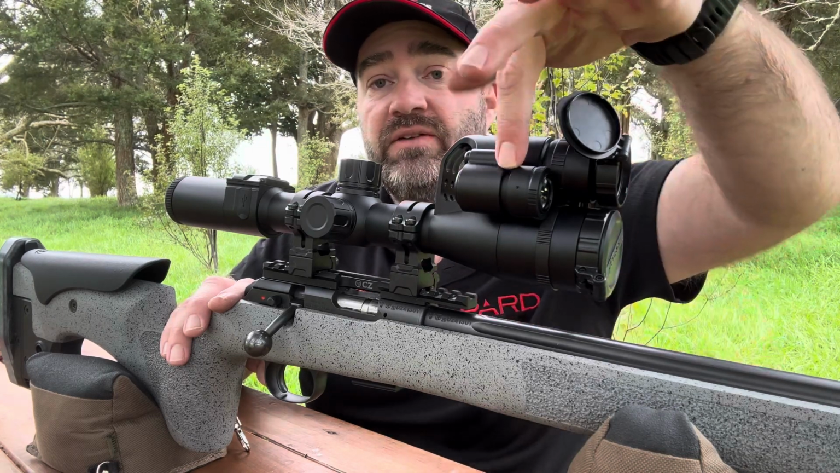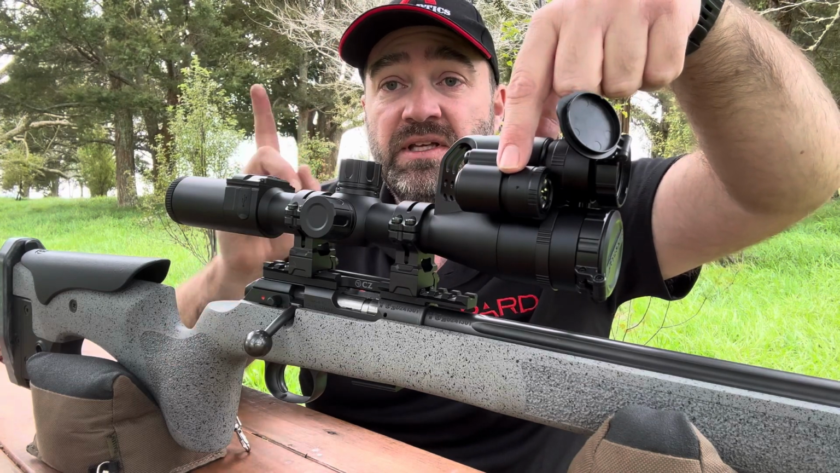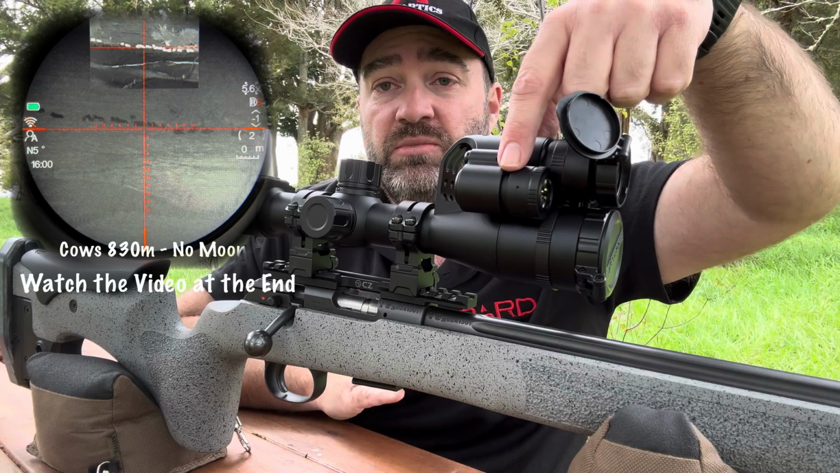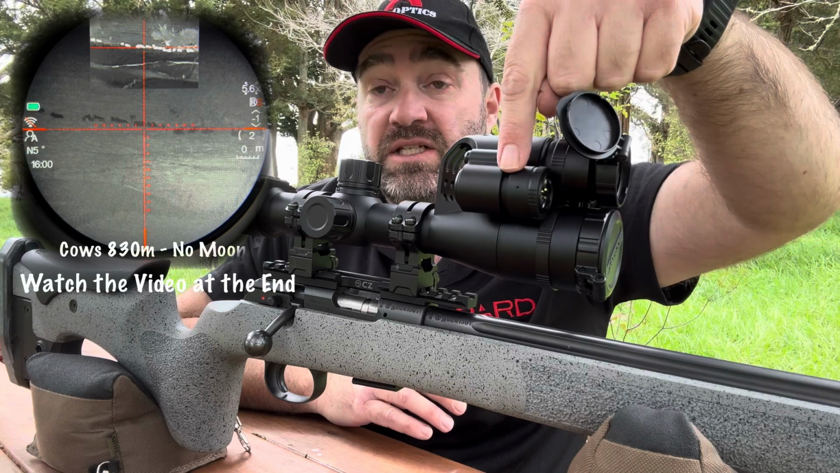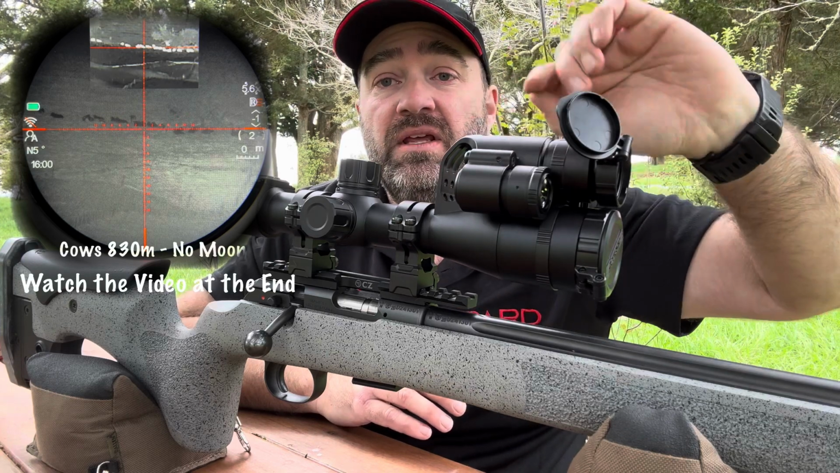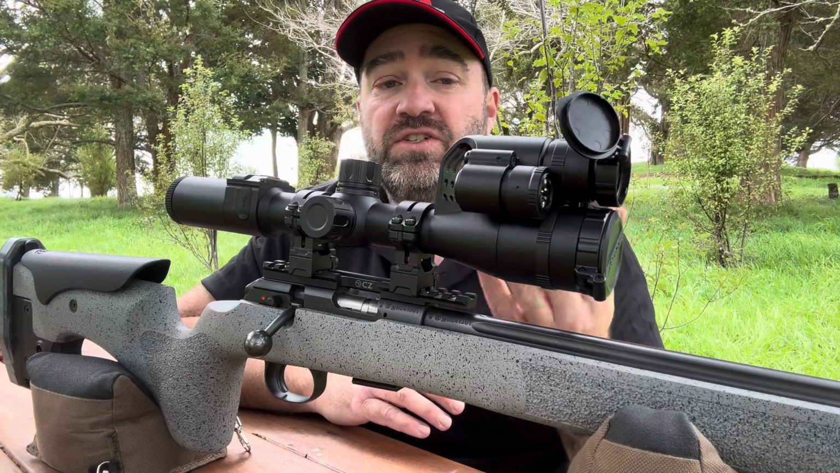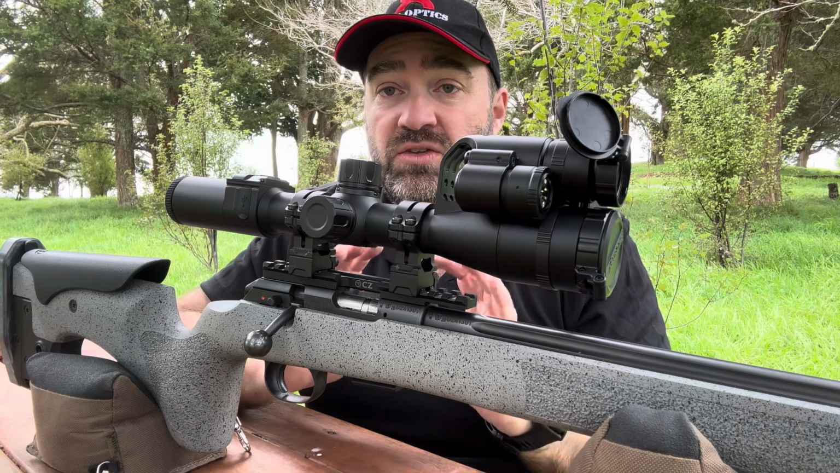On the side here, we have an inbuilt illuminator. Now, no kidding, in this video, those cows are 830 metres away. It's a dark night, no moon, out of the box, 830 metres plus. Now, no external torch. Any night vision device that doesn't have an inbuilt illuminator is just a flawed design. You need it to work.